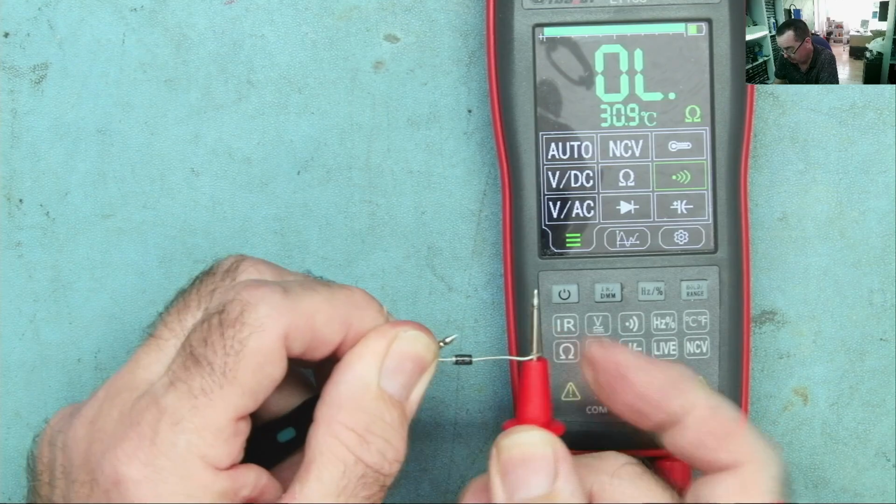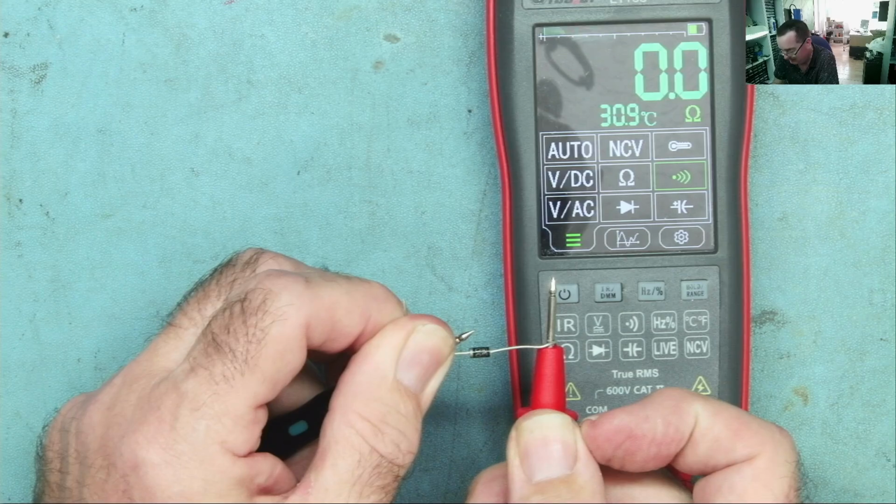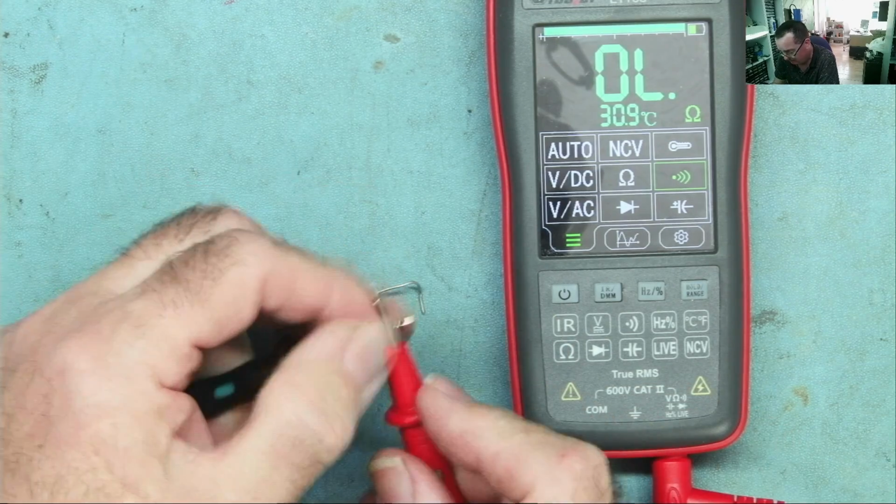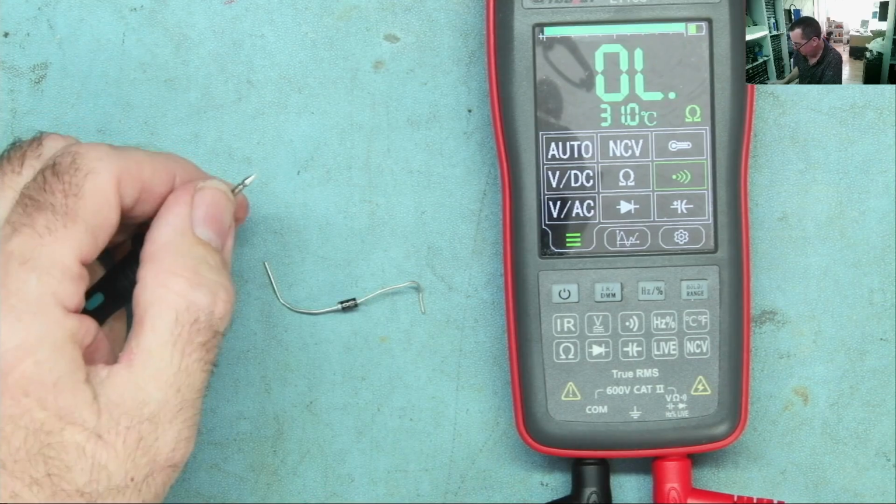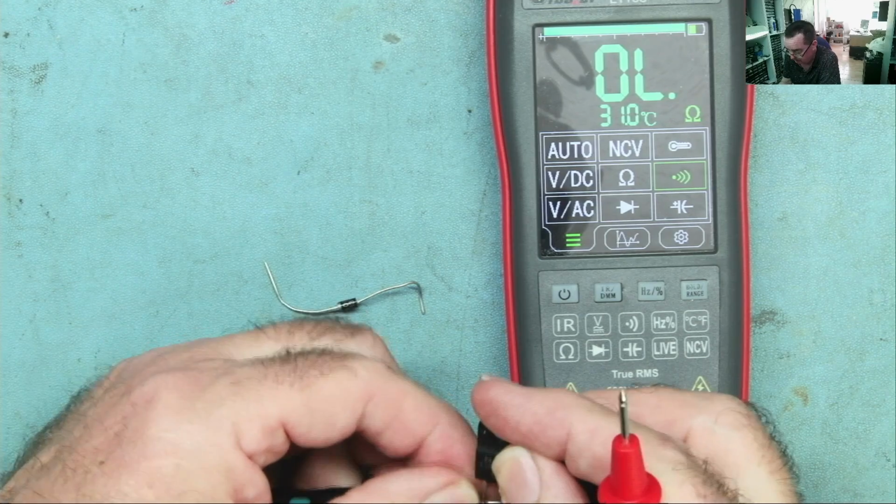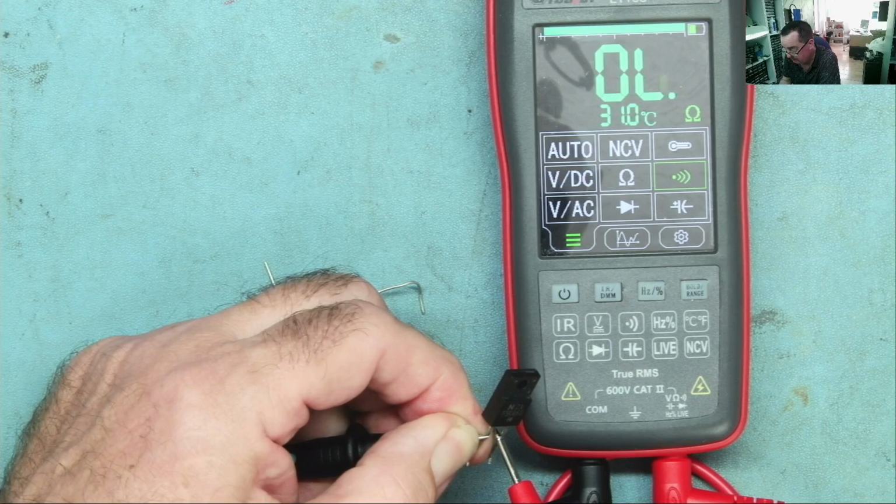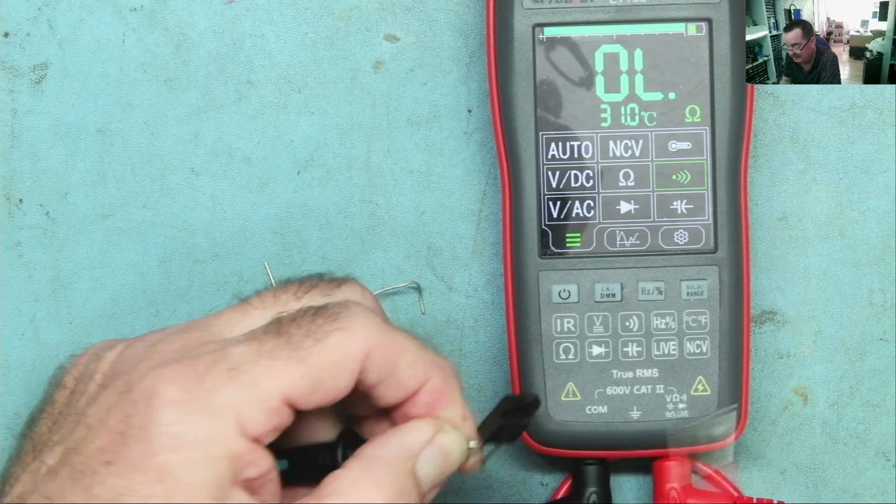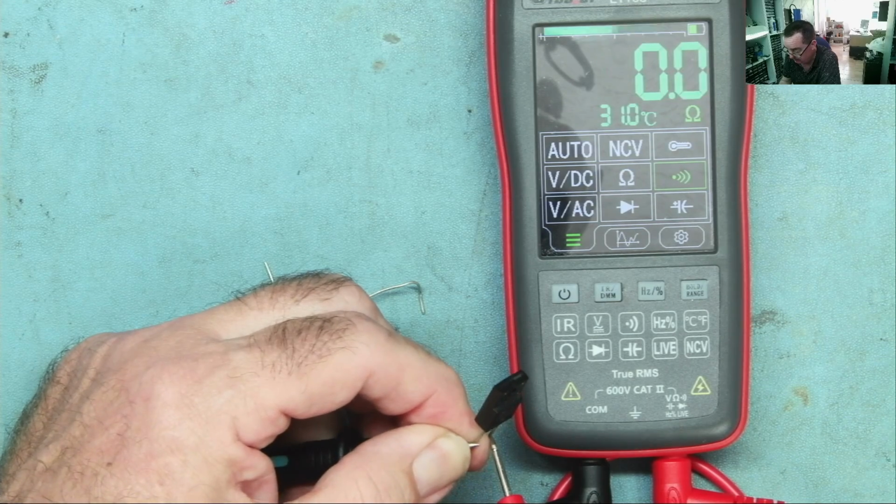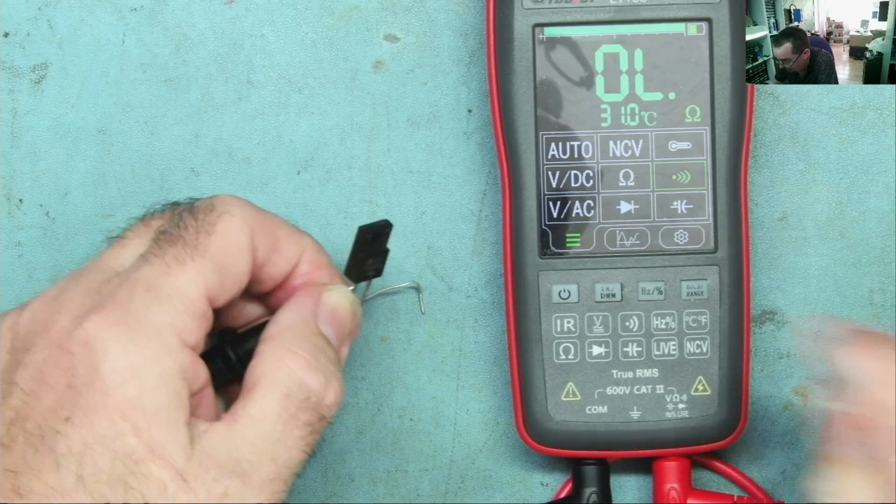What is this doing? Why is it doing that? Let's try the Schottky diode. Same thing. Three times there, and then it stops doing this. Do it again. It's doing it continuously. Right, let's go to diode mode.